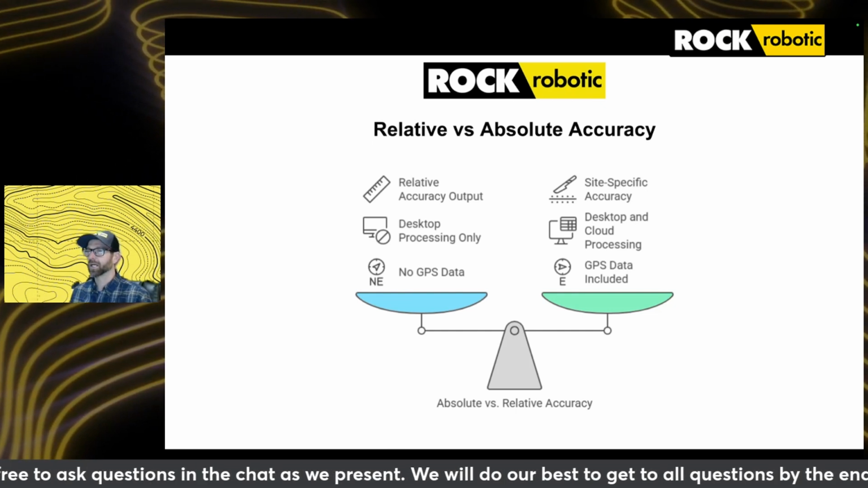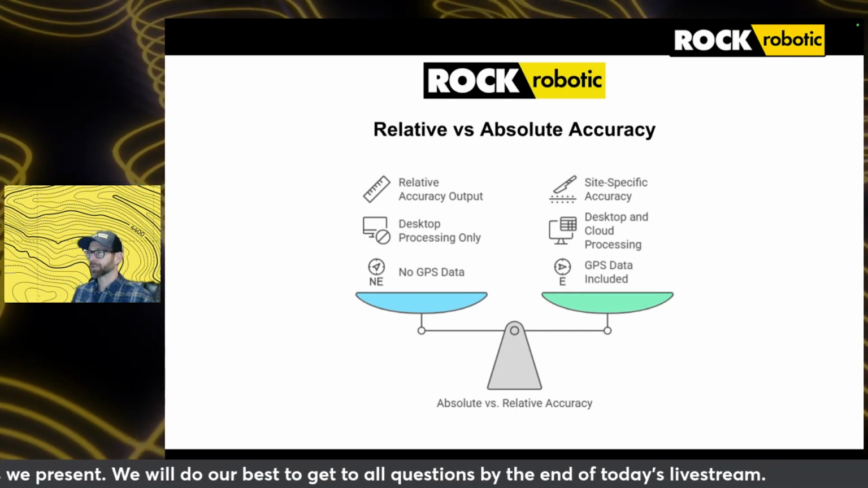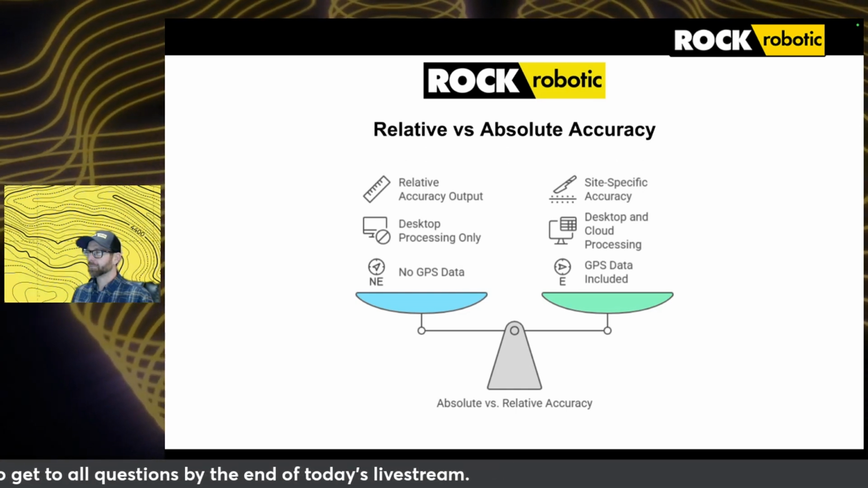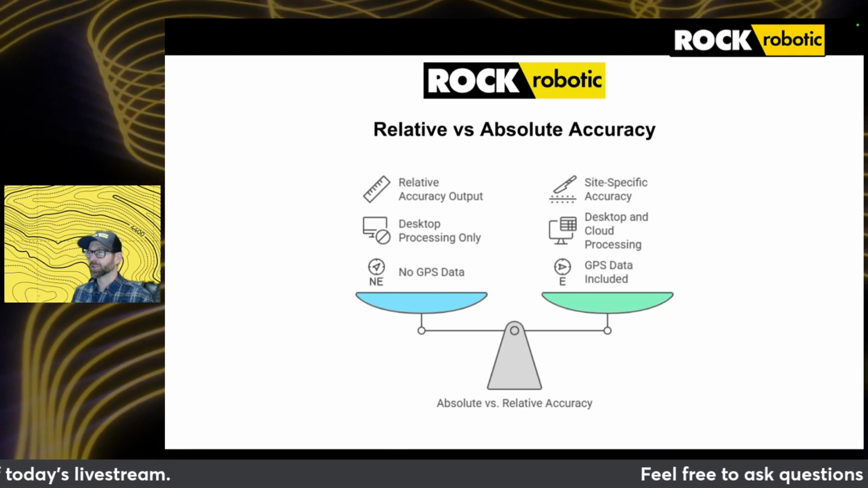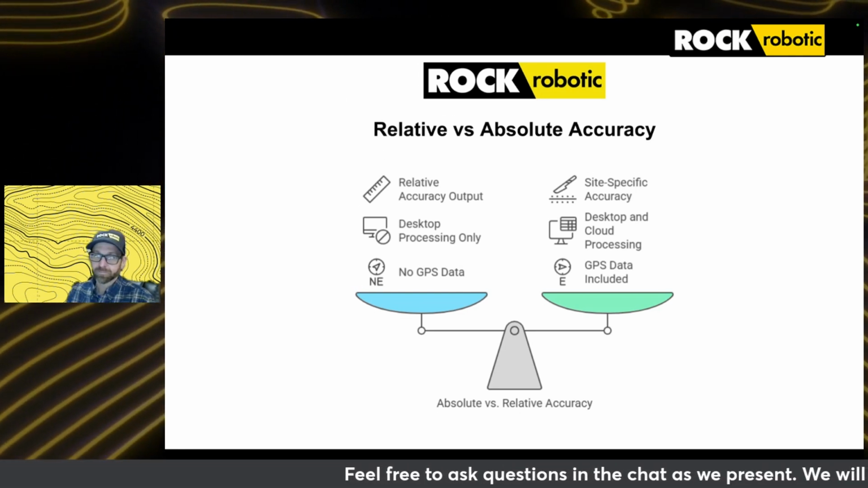So really taking the time to think about where you want to place your GCPs throughout the site, making sure that you can go in and get a good survey of that GCP location to be used in alignment.